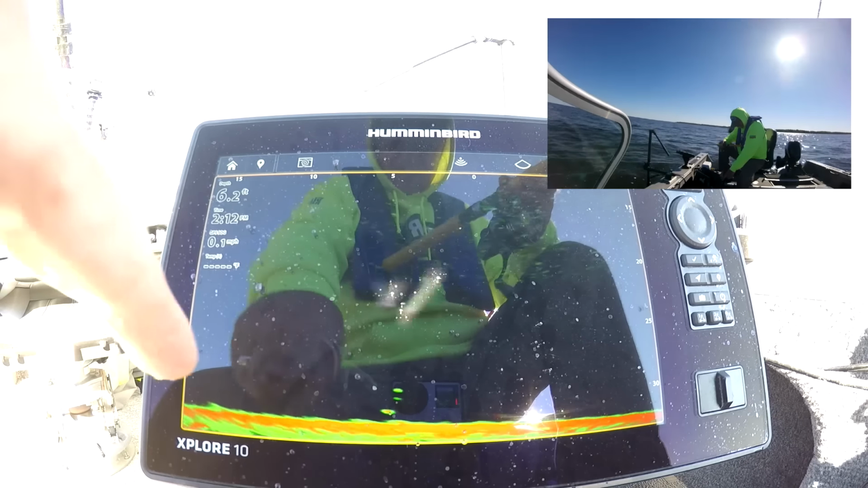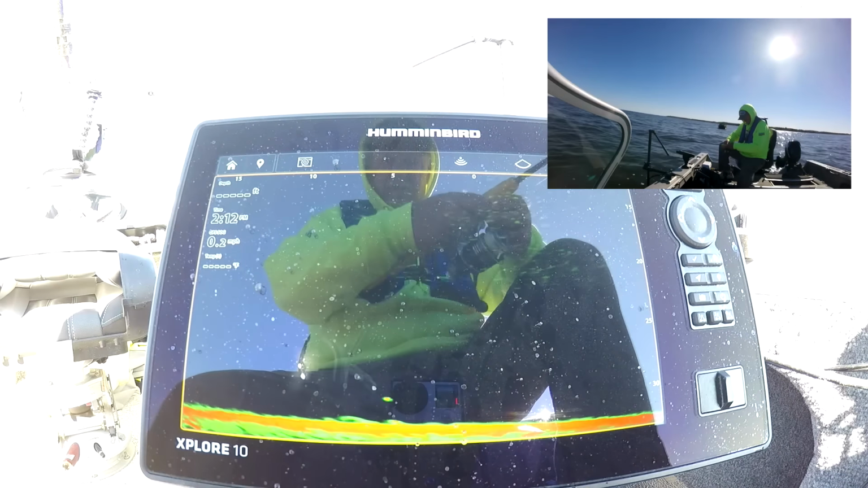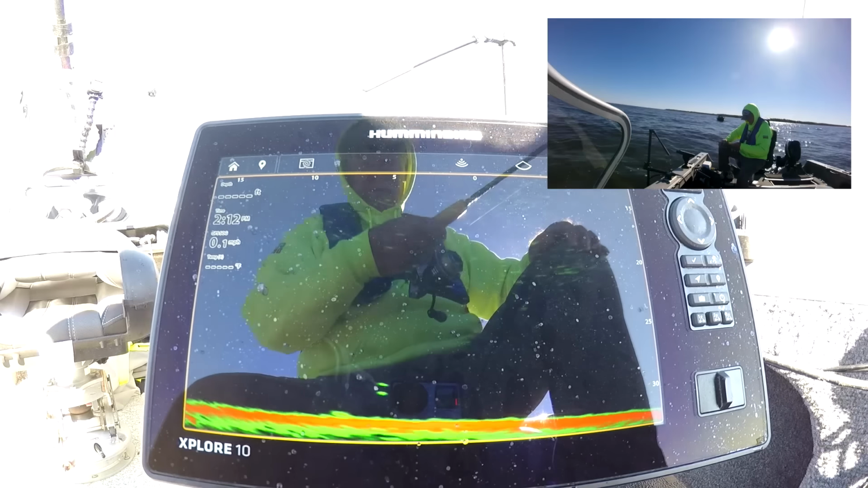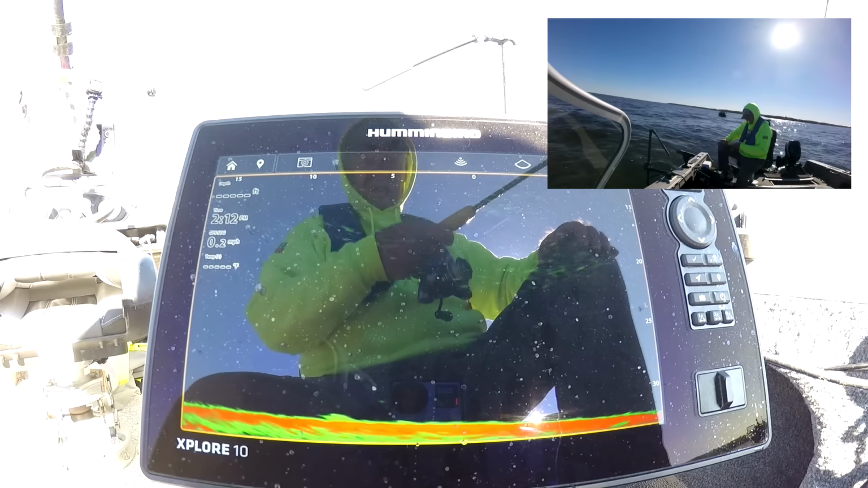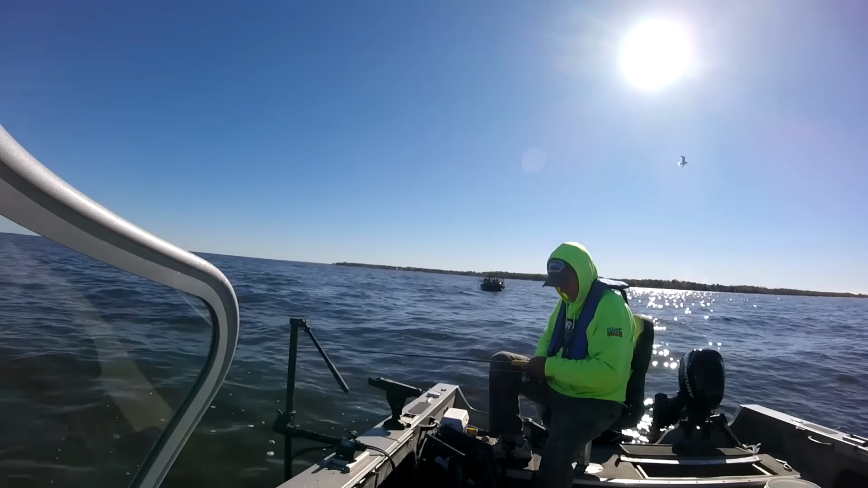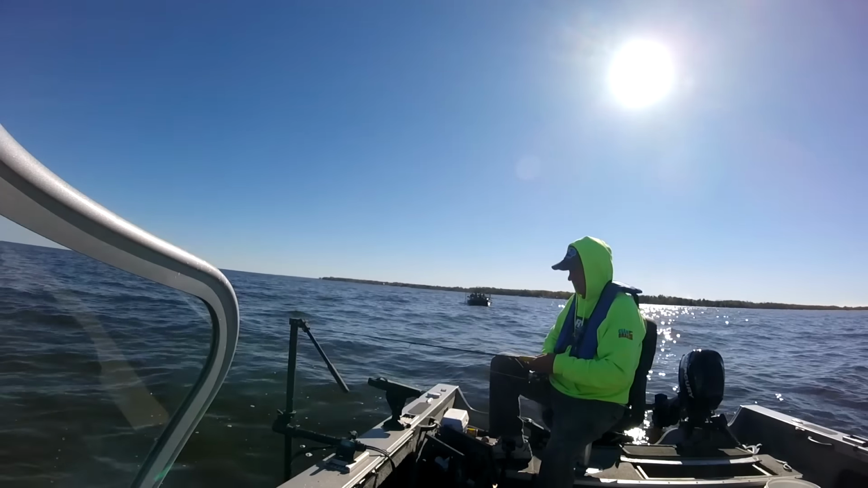The fish are lining up. They're coming in across those little bumps on the bottom. Fish, fish, fish, fish, fish. It helps to have the Mega Live, all right? But I can just see them coming.